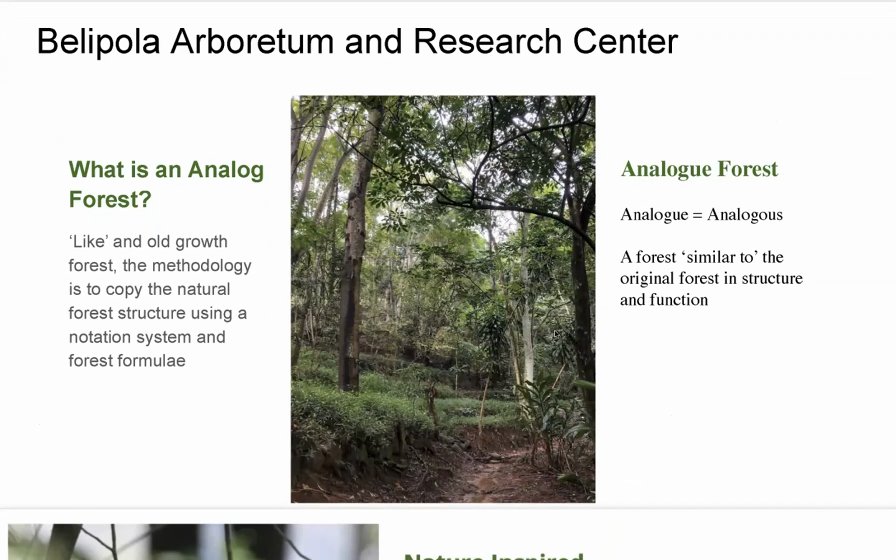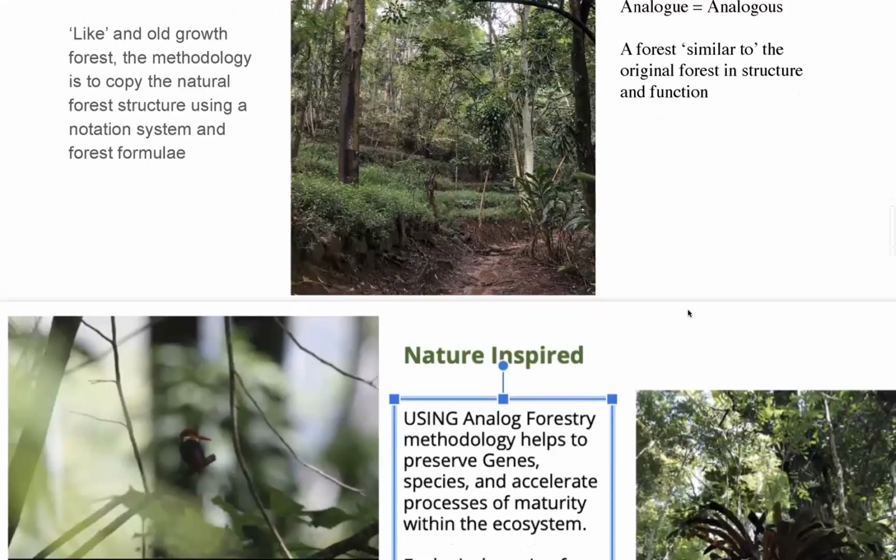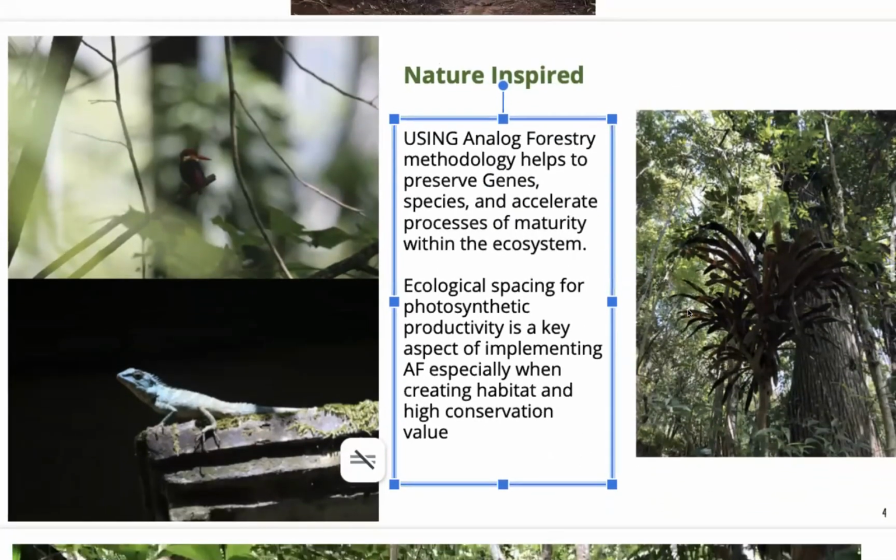What is an analog forest? Well, like an ingrowth forest, the technology is to copy the natural forest structure in its architectural structure, as well as its ecological function. So just to break down the word analog forest, analogous to a forest, similar to a forest in original structure and function. Here's a little bit of a visual.